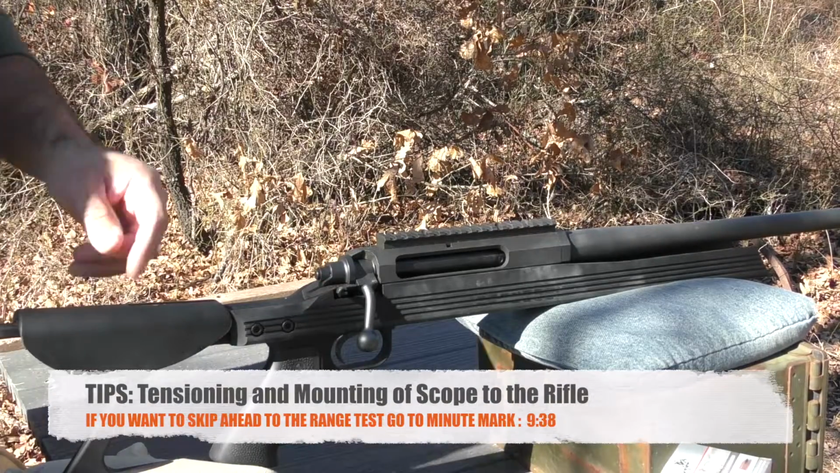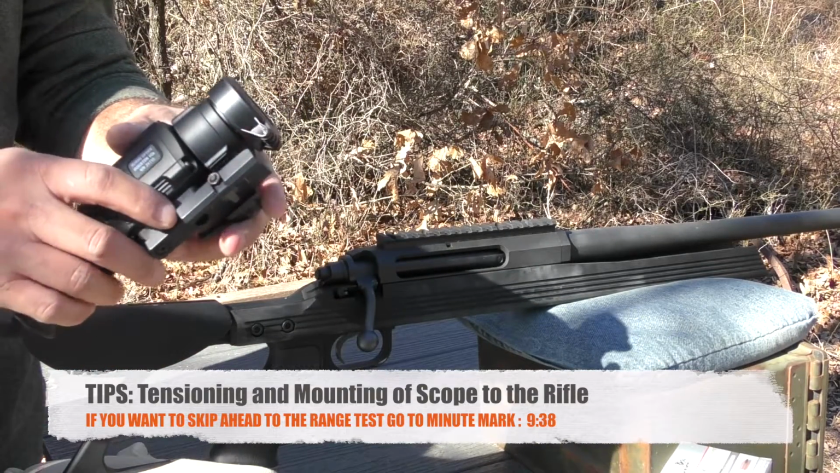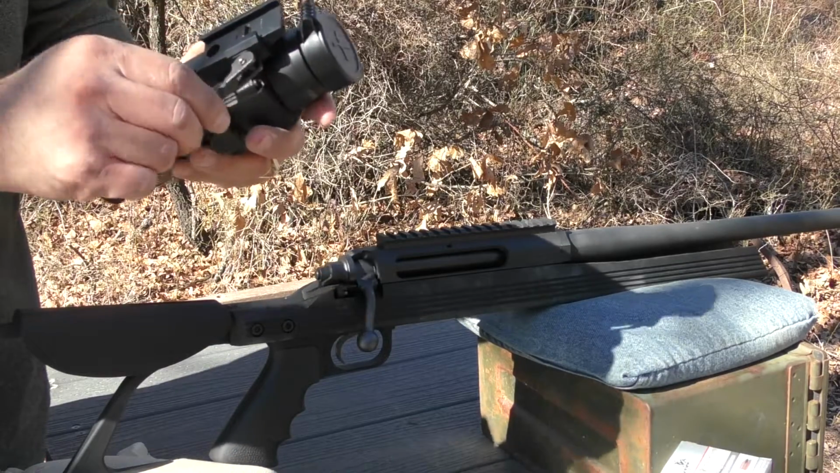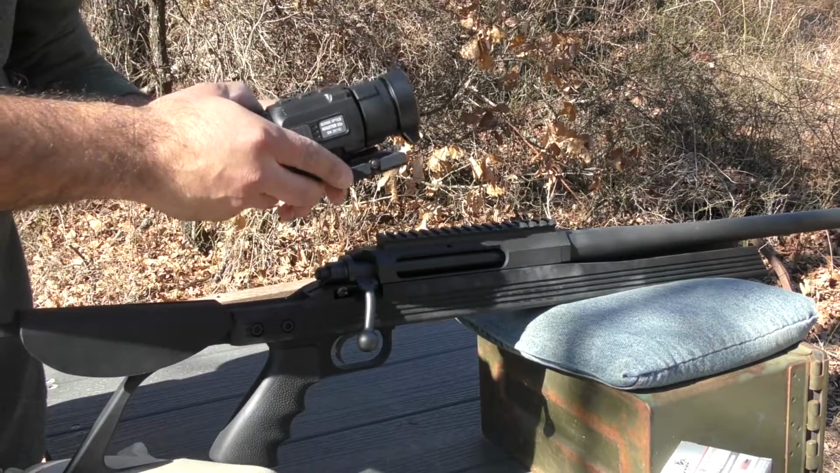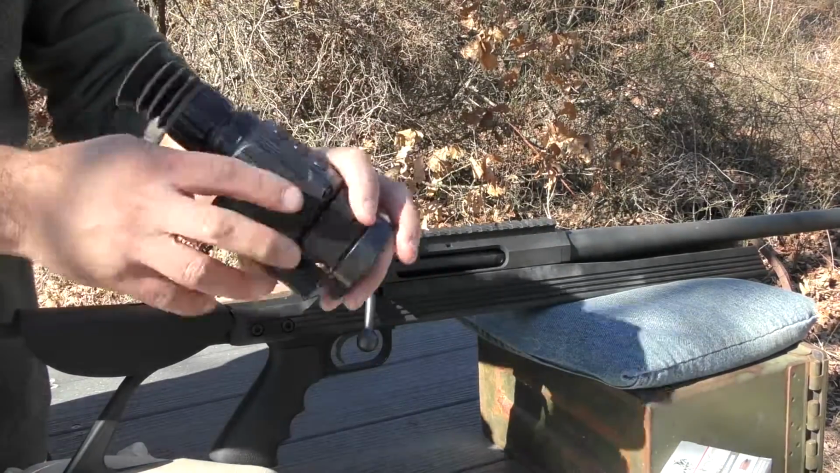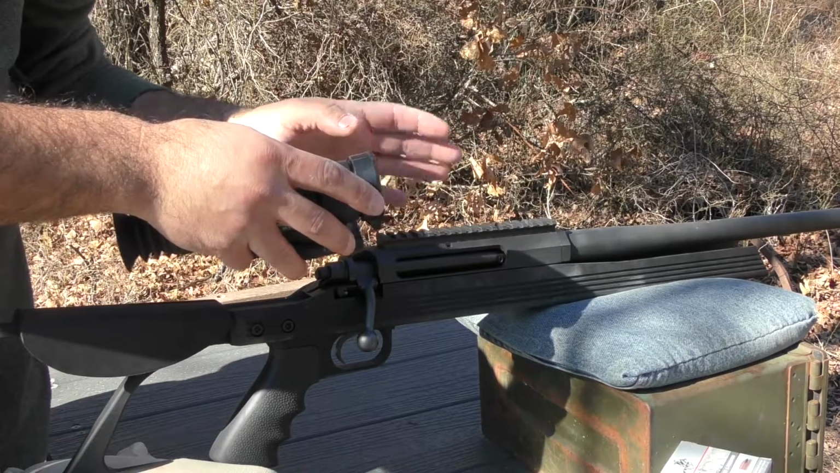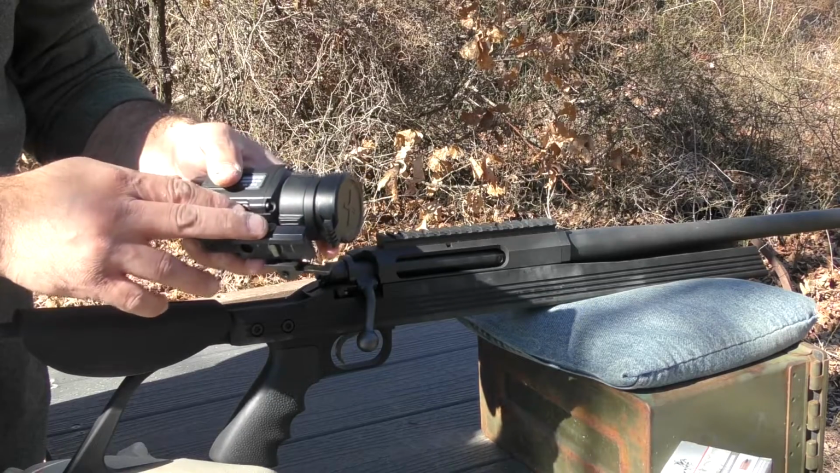Alright, so I want to discuss setting up your Hogster VIBE when you first receive it from Bering. Okay, this one came with a Bering Optics QR mount, quick release mount. It's their standard Bering mount. It is not lockable, but again, you're able to get it tensioned, get it set on the rifle, and then remove it by just throwing that throw lever, use it as a monocular, use it for other purposes, and then return it to this gun at some point and be near where your original point of impact is. So it's a quite versatile mount.